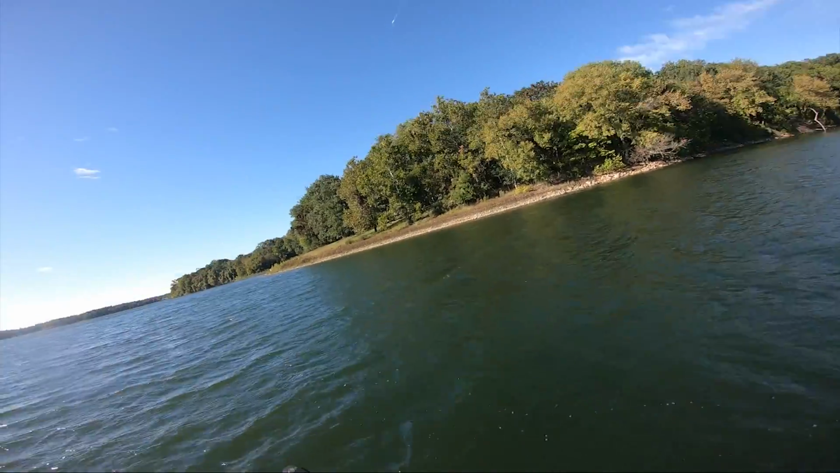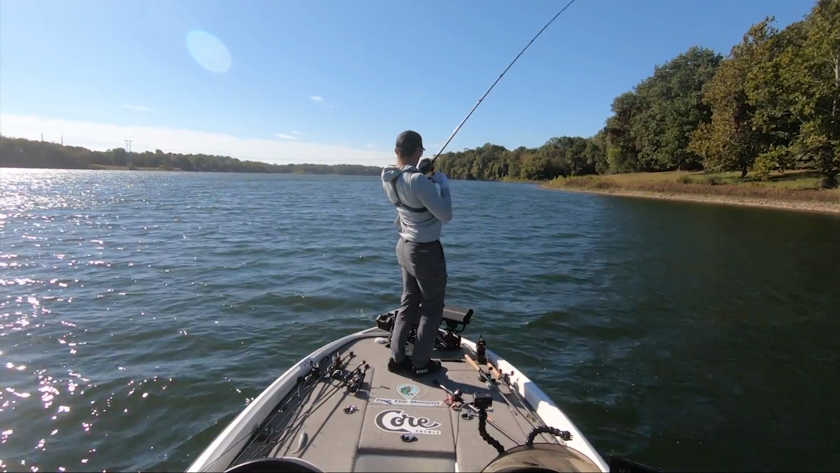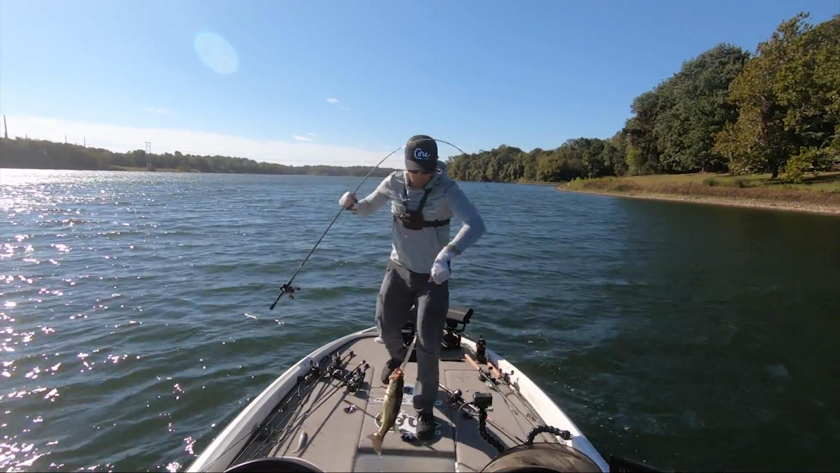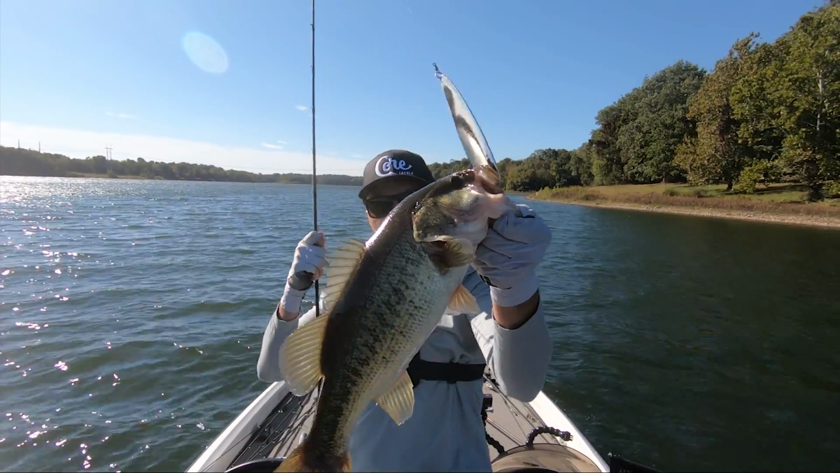Got him. Stay on their fish. Good one. On the big old spoon. They're down there on that spoon too. I knew I was gonna be able to catch some on this thing. It's another good one. They were stacked up a little bit better now.